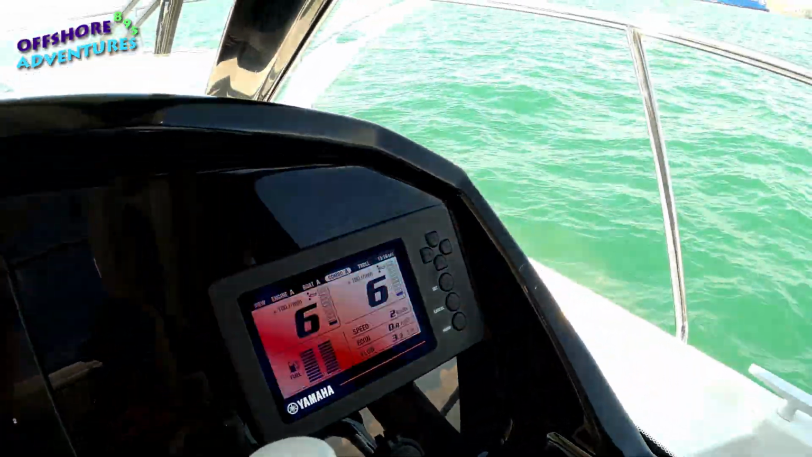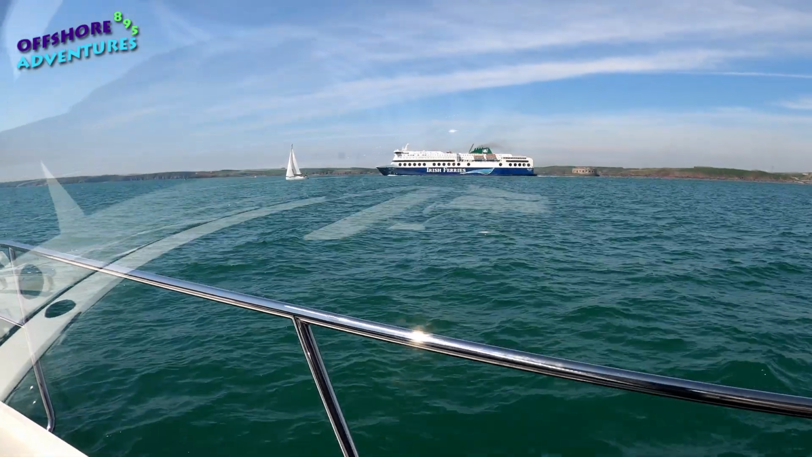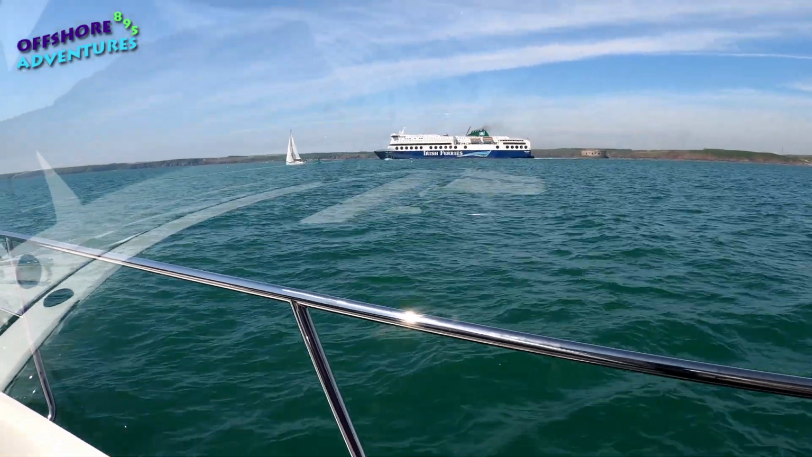Just being overtaken there, overtaken by Irish ferries and a yacht.